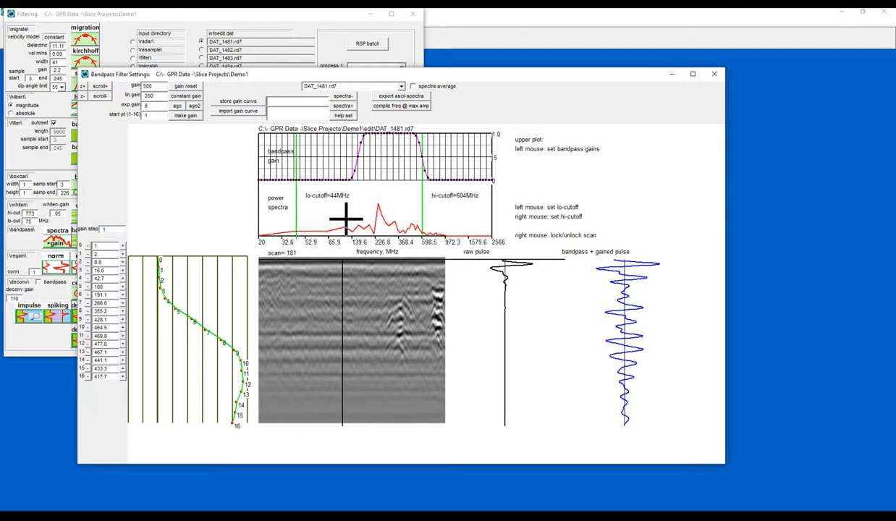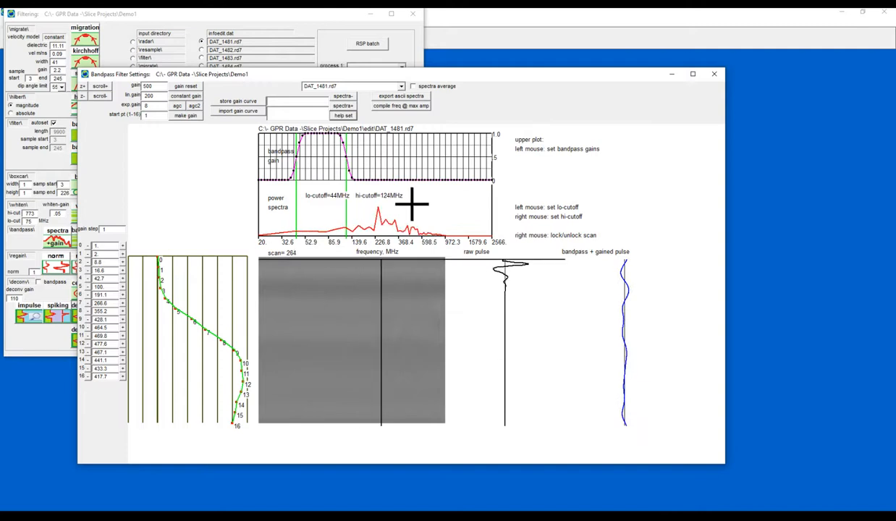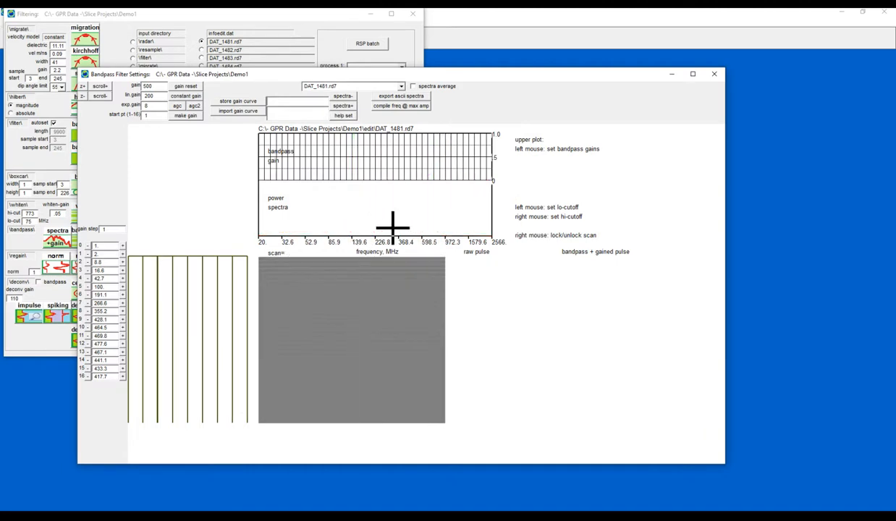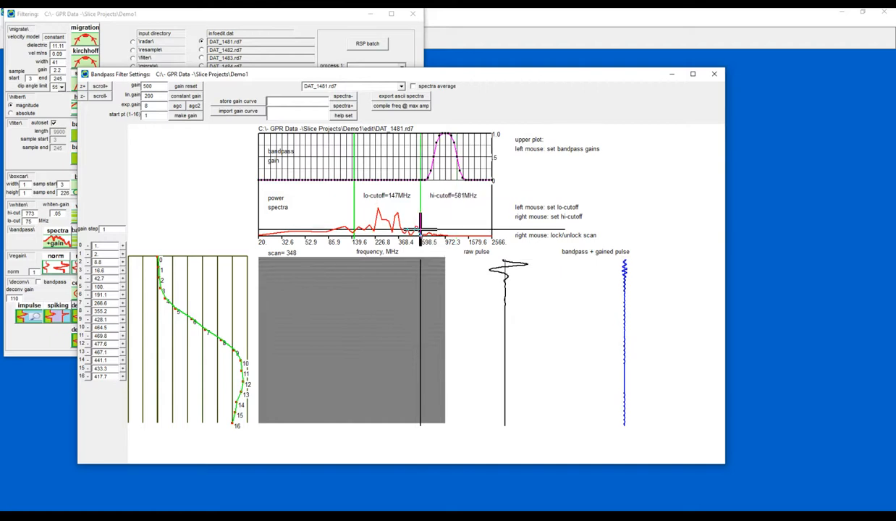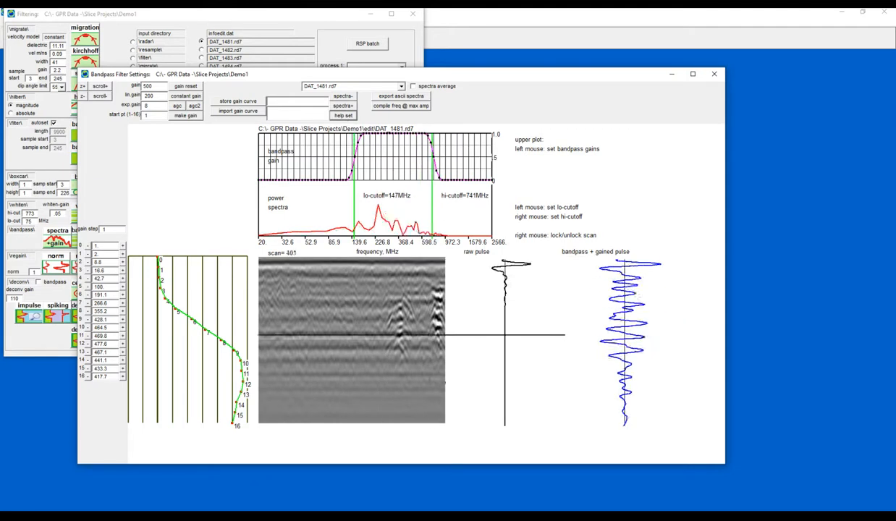So for example, if I was to drop this right down low, I'm basically just seeing very low frequency. If I pop it right up high with the left and right mouse button, then pressing set, you just see very high frequency banding. What I want to do is place it somewhere around the active frequencies of our 450 megahertz antenna. So I'm going to stick with something like that for now.